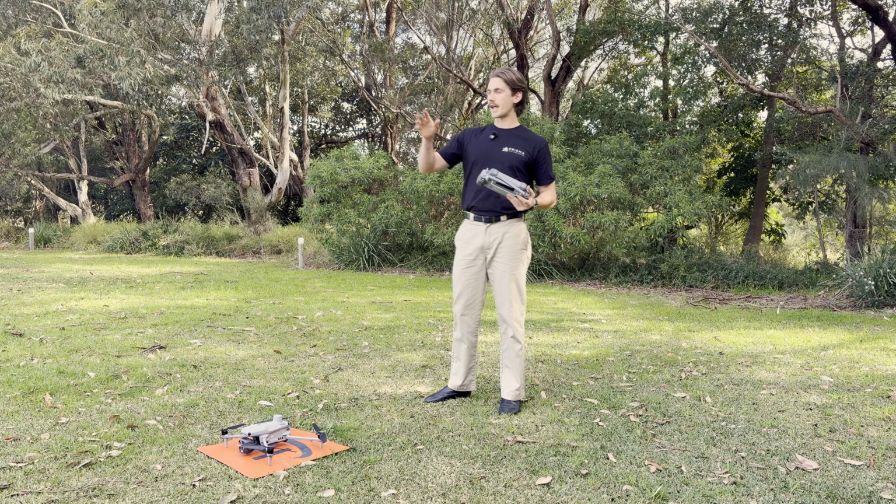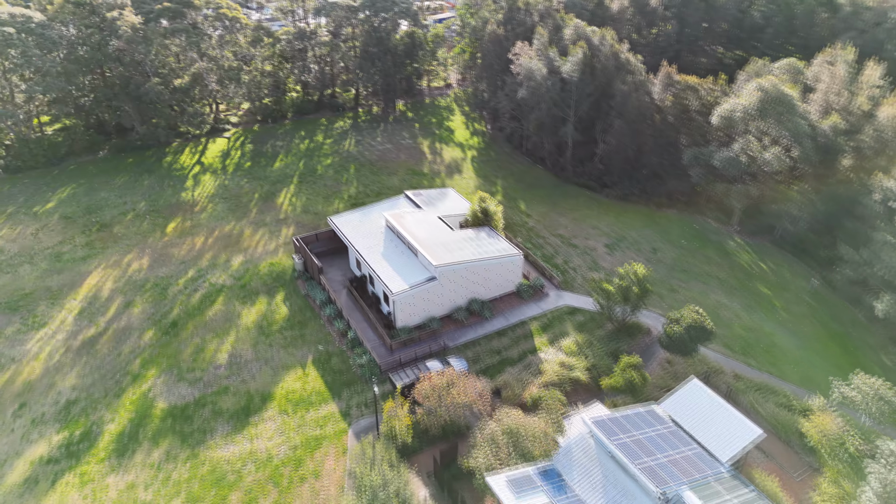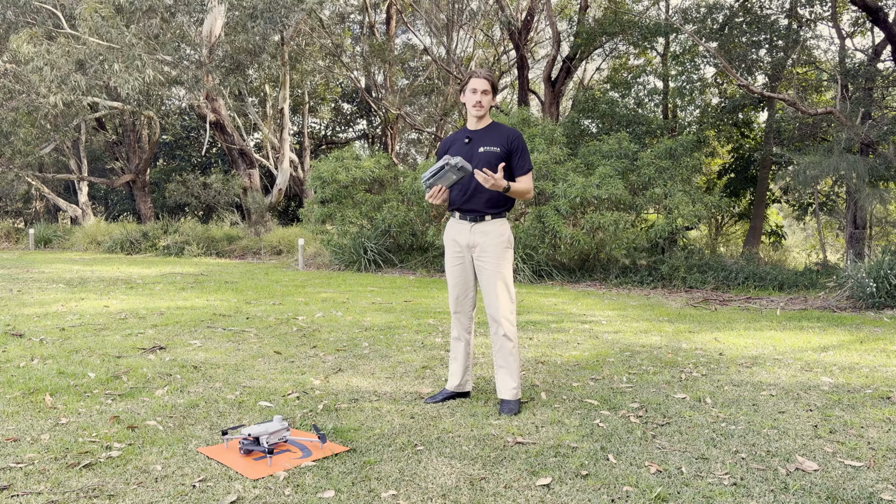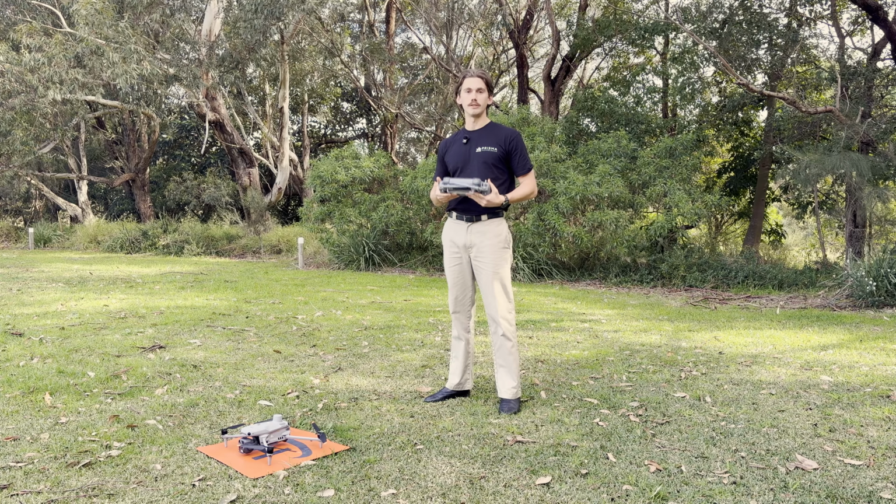Our subject for today are these two demonstration houses in front of me, which are both equipped with solar panels. So this will run like a typical use case of a solar panel inspection. We can start by planning our mission on our DJI Pilot 2 app.